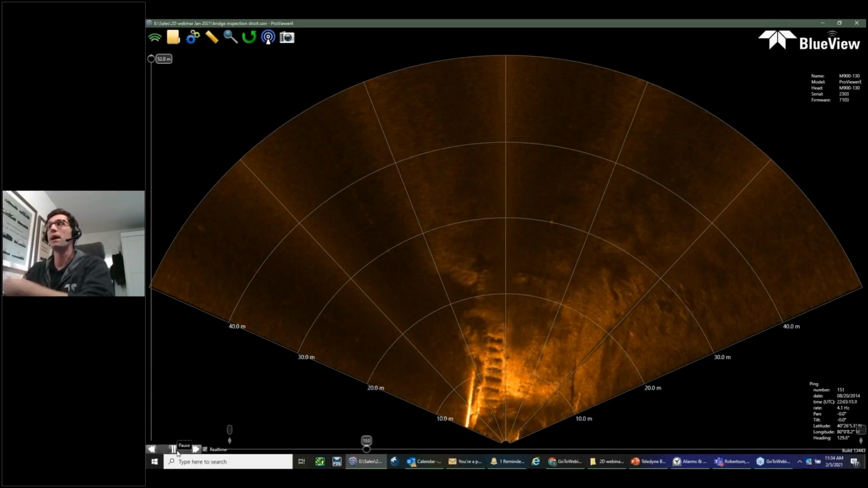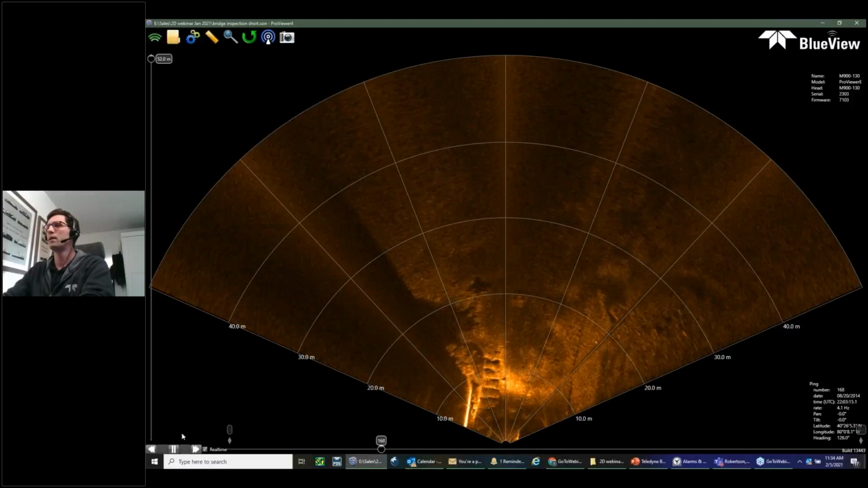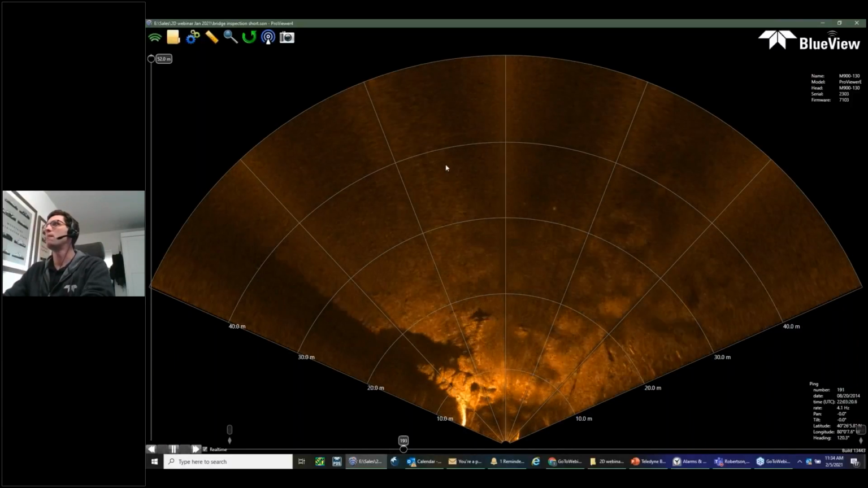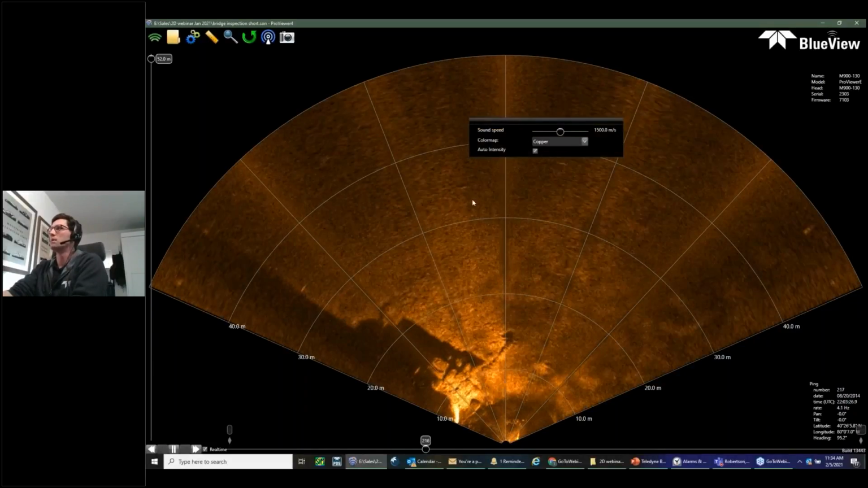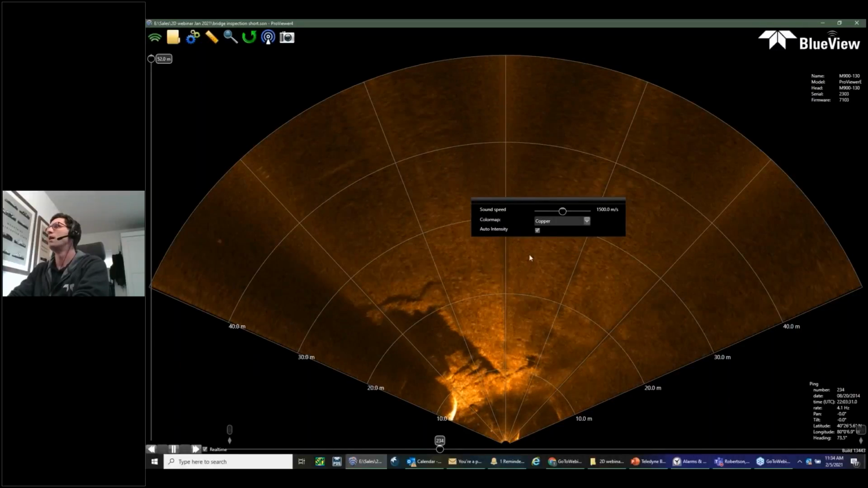And because we're playing back data, we of course have playback controls at the bottom here, which you wouldn't have connected to a live sonar. So probably the main feature of ProViewer to be aware of is what I call the right-click menu. So named such that if you right-click anywhere on the wedge, you'll get this little menu.